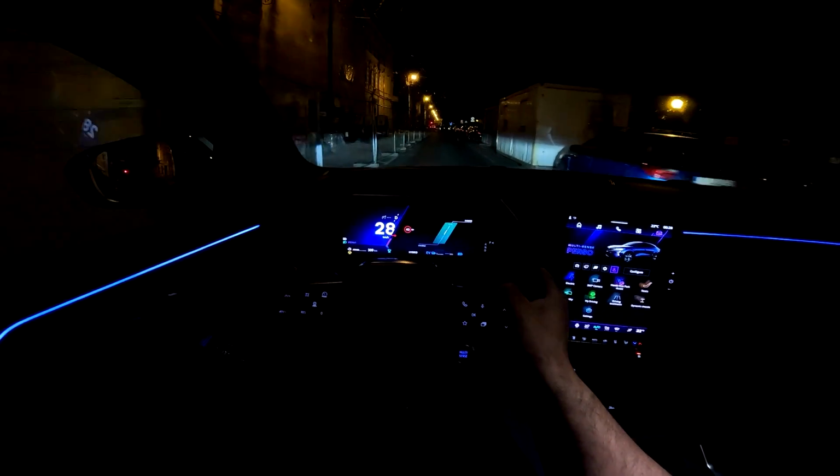Also, you can watch my full review during the day to see more details of the cabin, the infotainment system and other details.